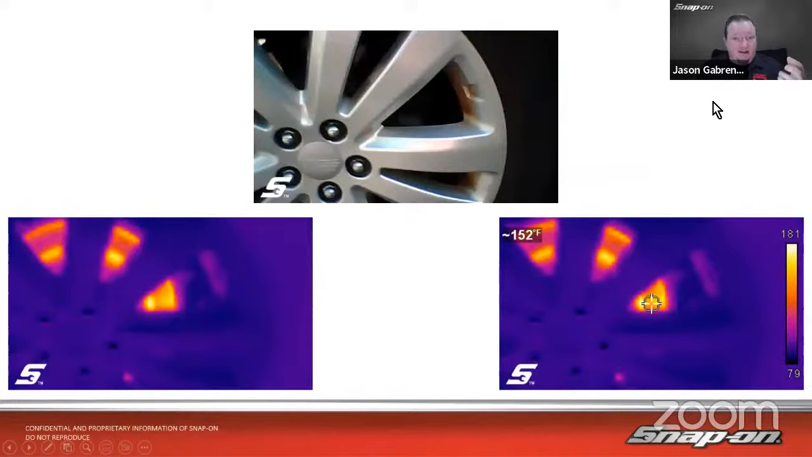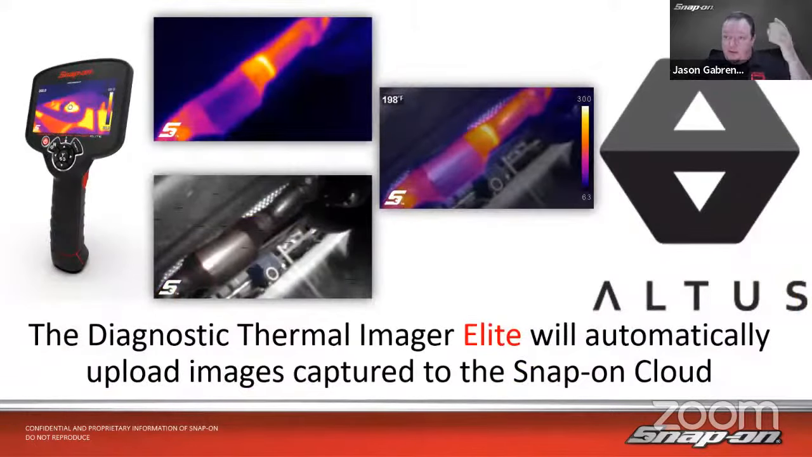And the other nice thing about it is when you take a picture, this is the one that I have for my rotors, right? When you take a picture, it'll save 3 different versions of that same picture. We have the thermal with the scales, thermal without the scales, and then the plain old camera image, because the Thermal Imager Elite has a camera on it. It'll save to the tool that way. It'll also upload to the Snap-on cloud, so it'll upload the 3 different versions of the image: with the stuff on it, without the stuff on it, and just a plain looking camera image.